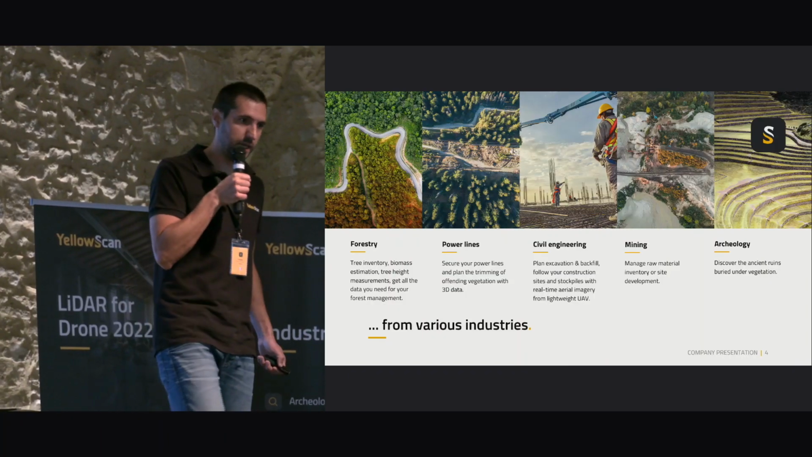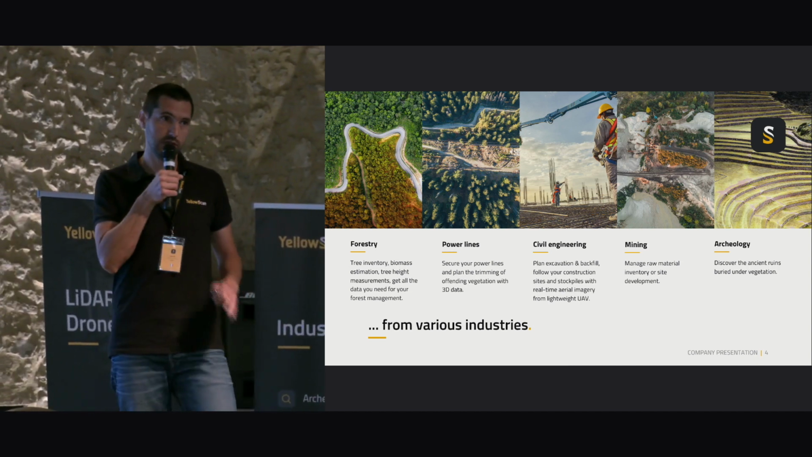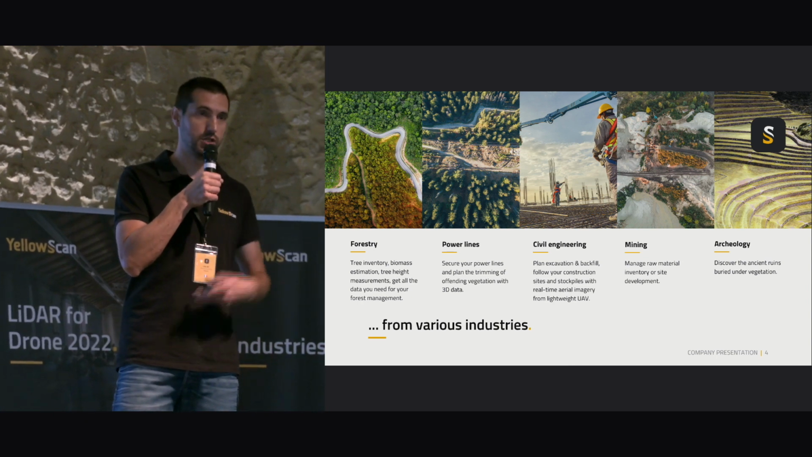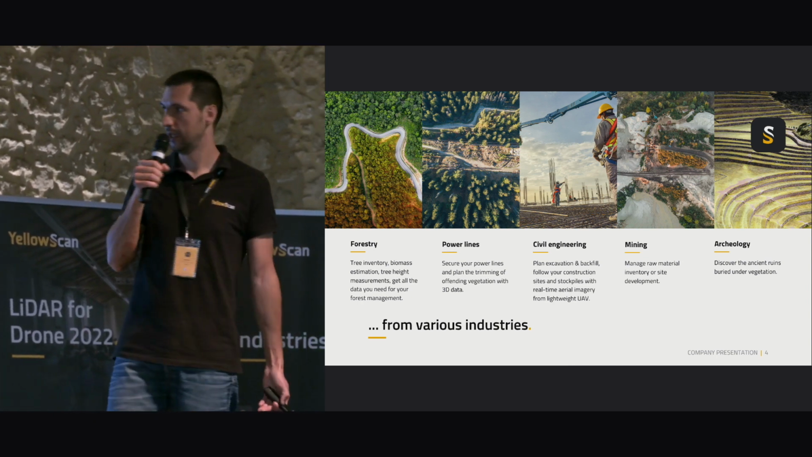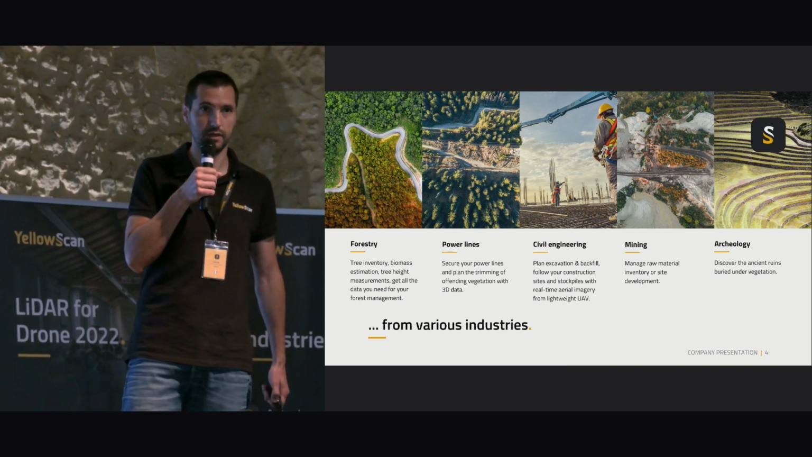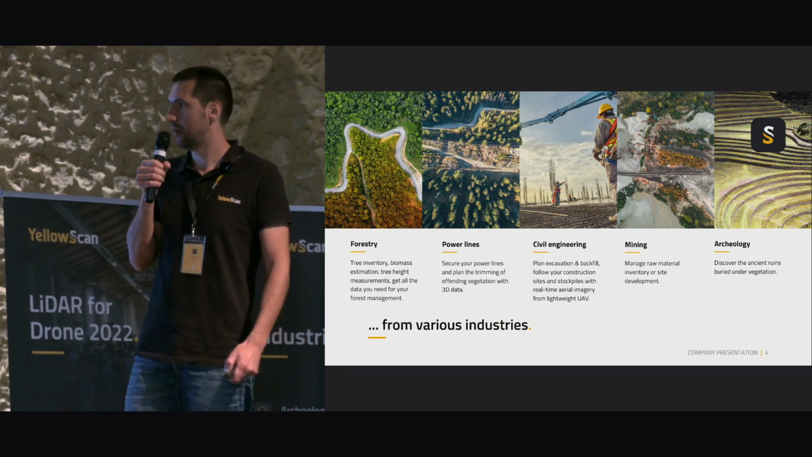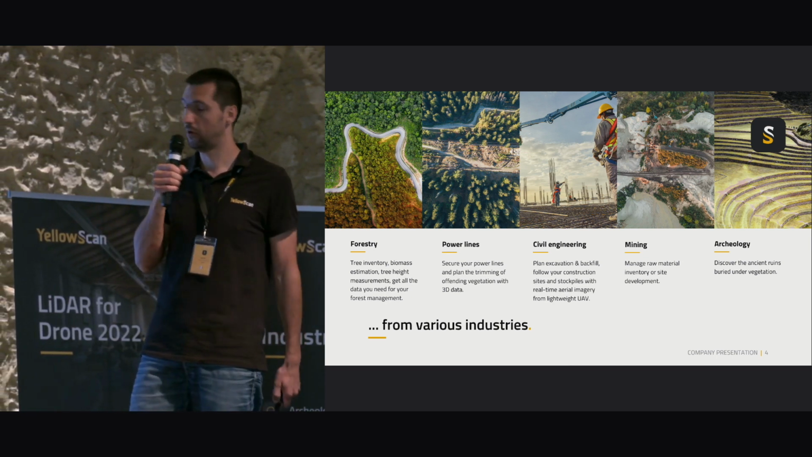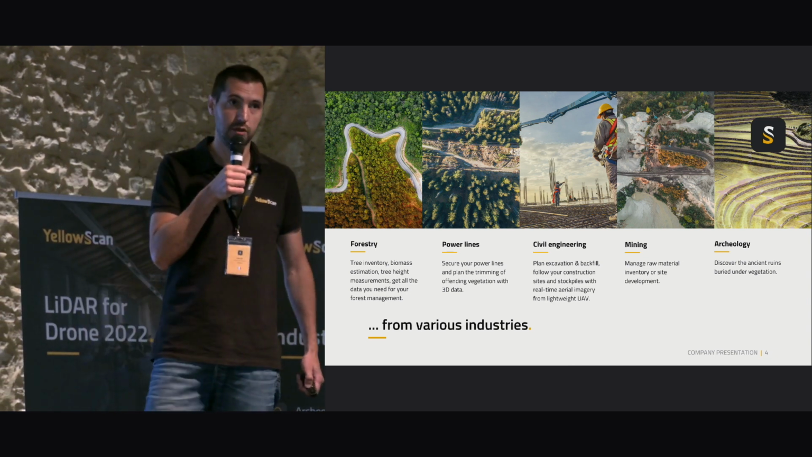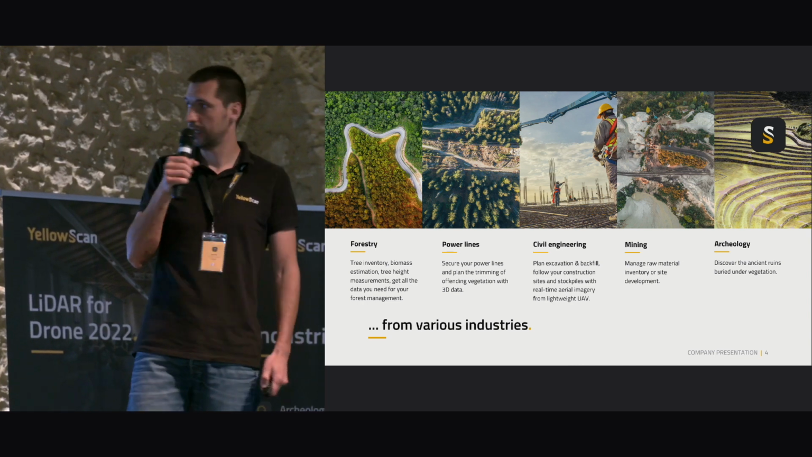So what are the applications? These are some applications here. Of course, this is not the full list because we discover each single time new applications we haven't even imagined. So forestry, because LiDAR is a great advantage for forest mapping, for tree mapping. Tree inventory, biomass, power lines as well. Corridor mapping is one of the key applications at the moment and, of course, in the future, with BVLOS especially coming in.